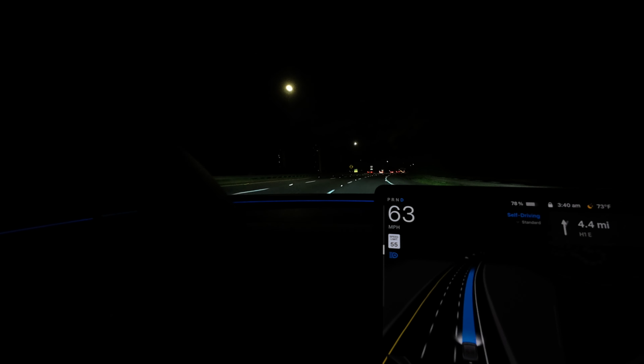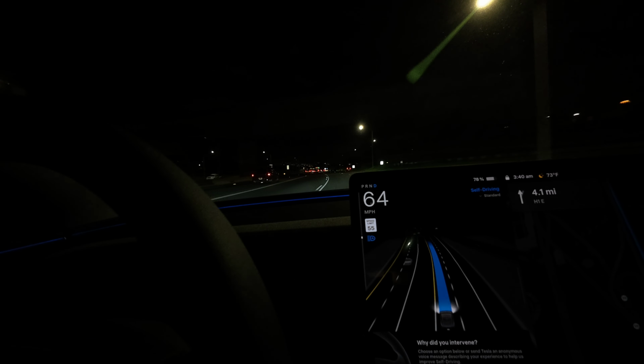We're like, it's unbelievable. You know, you see videos of it. I see videos of it all the time on YouTube, but to actually experience it, it's crazy. Like right now, it's just turning lanes on its own. That's at night. Look at that. That's amazing. So it drove us to the Home Depot.